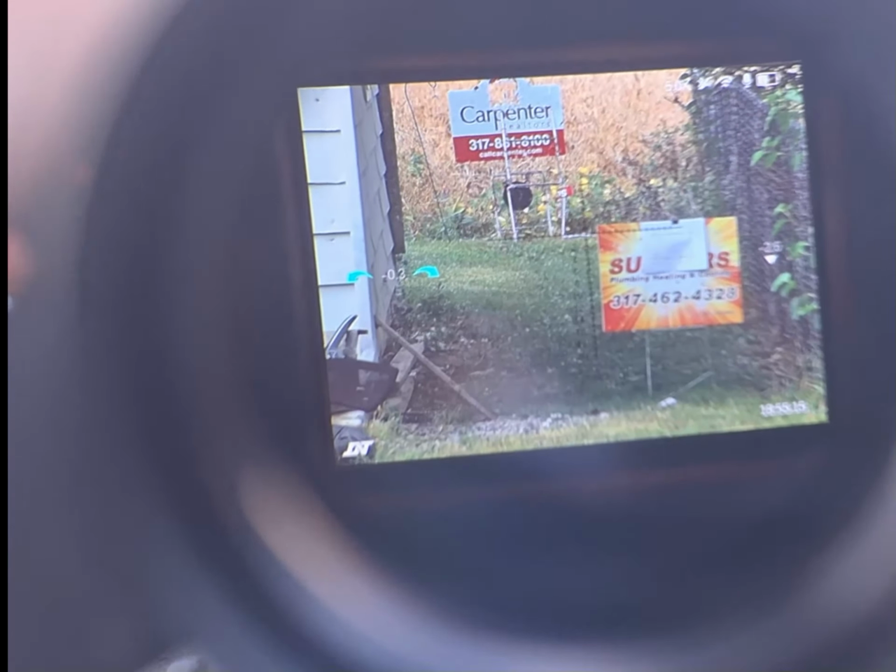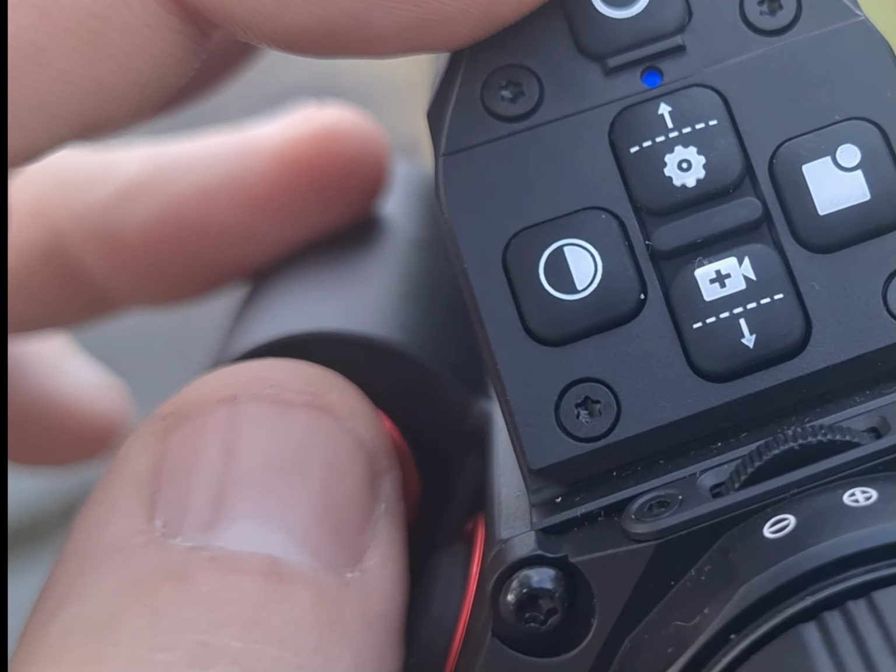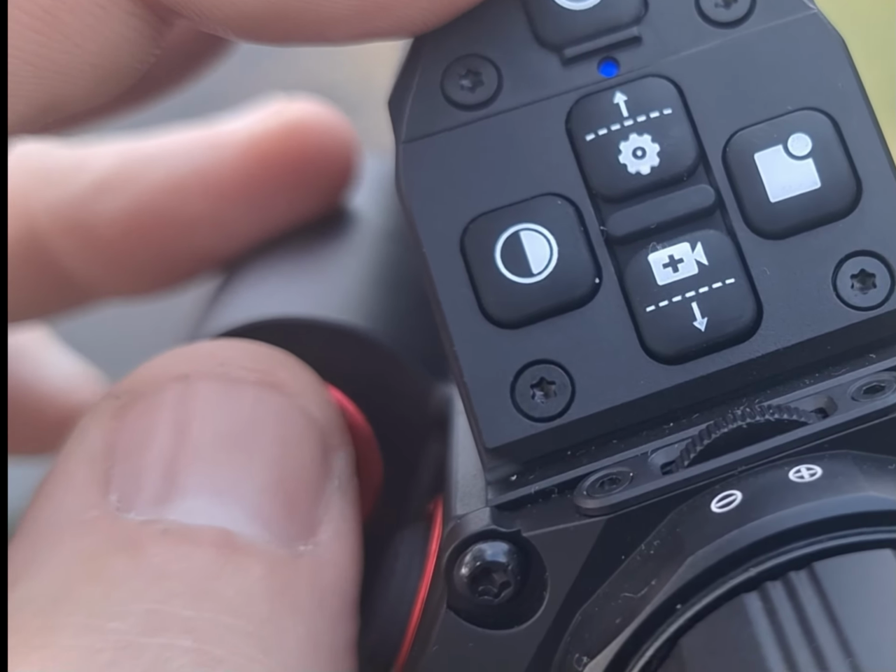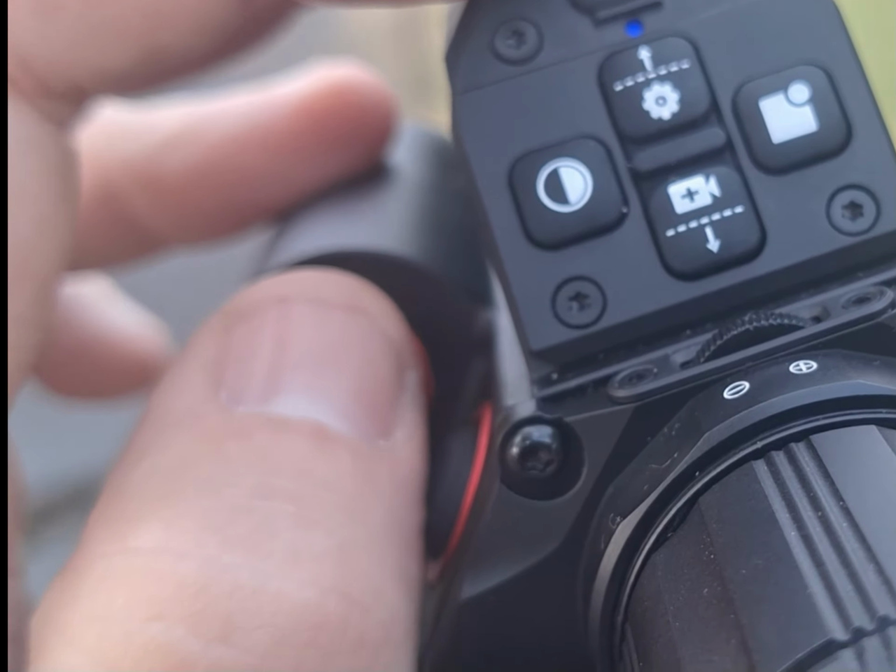And again, there's a trick to it. You push the power button to freeze it. And then you sit there and adjust accordingly. But I'm standing up doing this and holding the camera. So let's go down range and check it out.